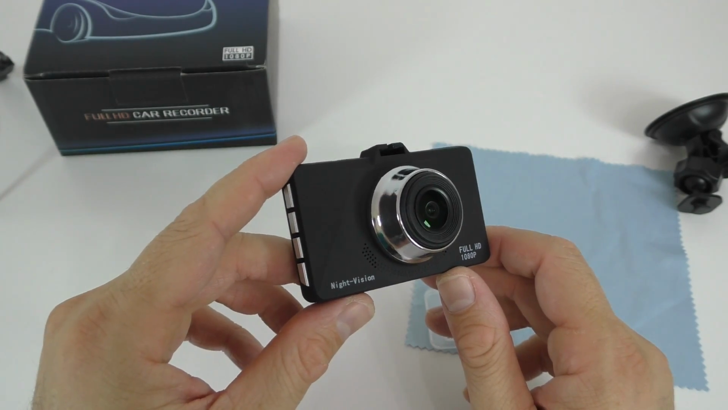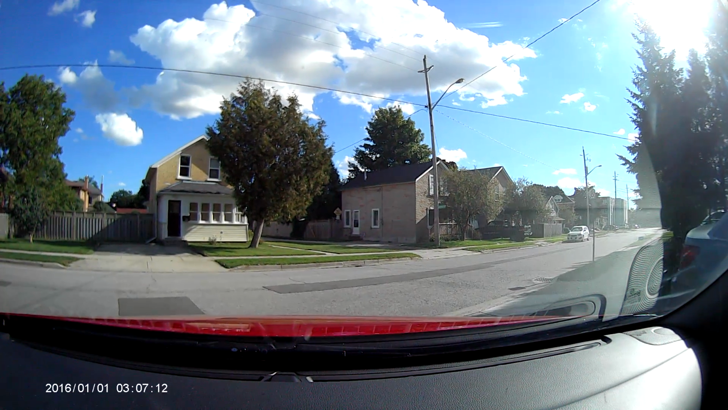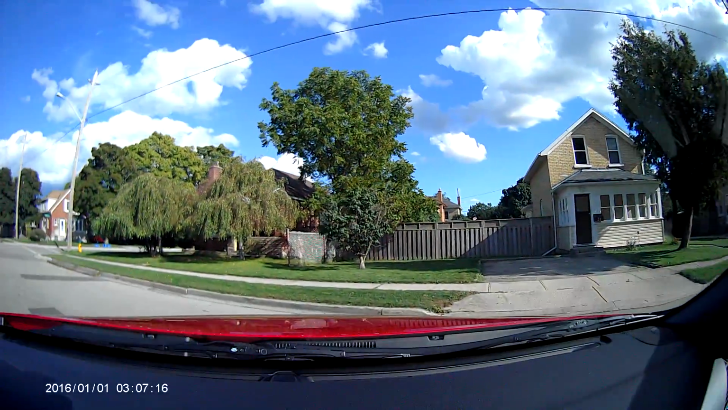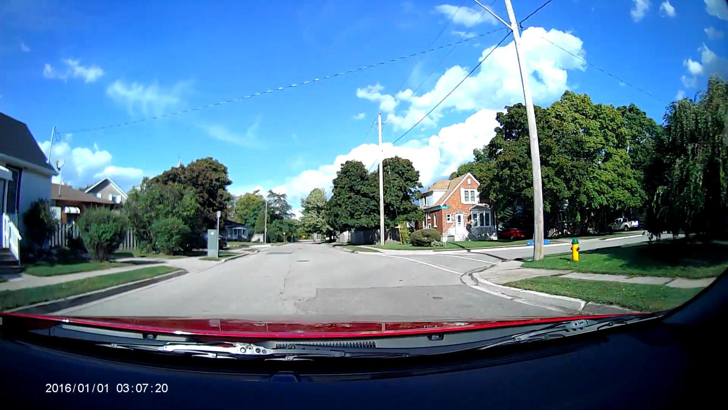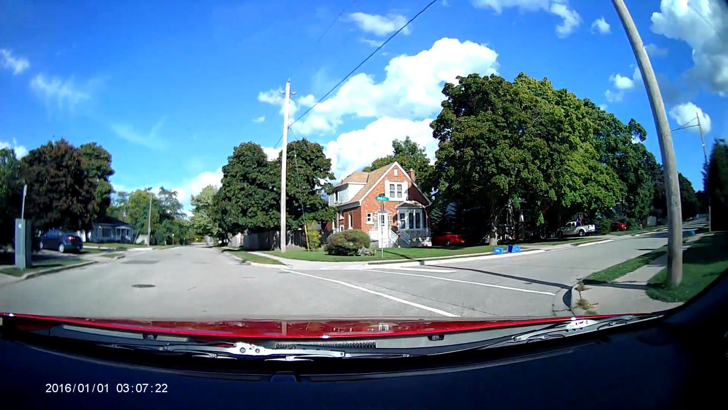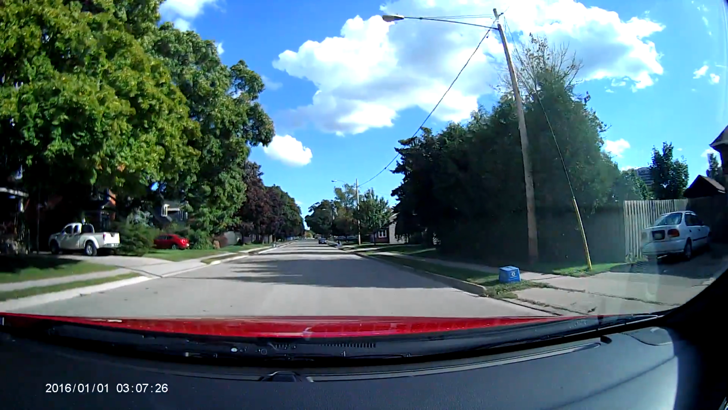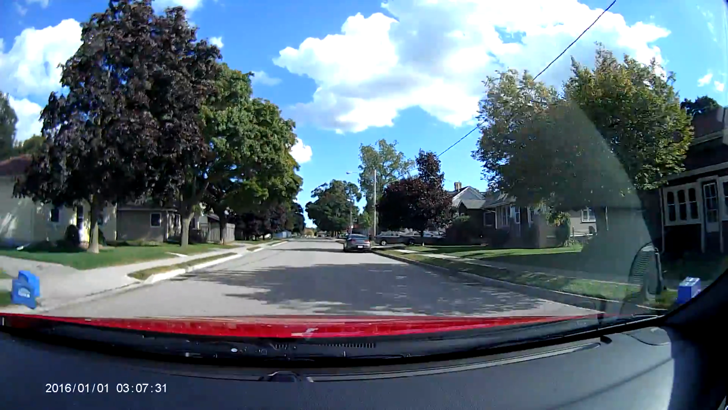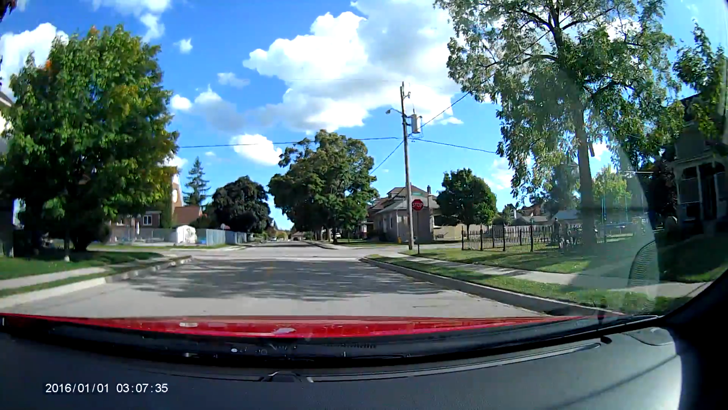Good day everyone, this is a microphone test with this new dash cam that I'm testing out. So I have all the windows closed, and everything that you're gonna hear is my voice and the sound from the engine, but other than that you shouldn't be able to hear anything. So I'll just go driving around like this with the windows closed, and eventually we'll open them up so you can hear how the microphone sounds in those conditions.